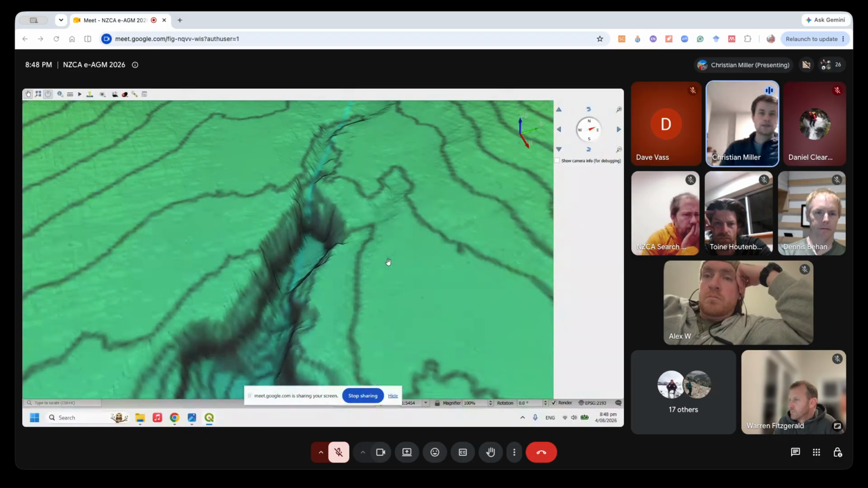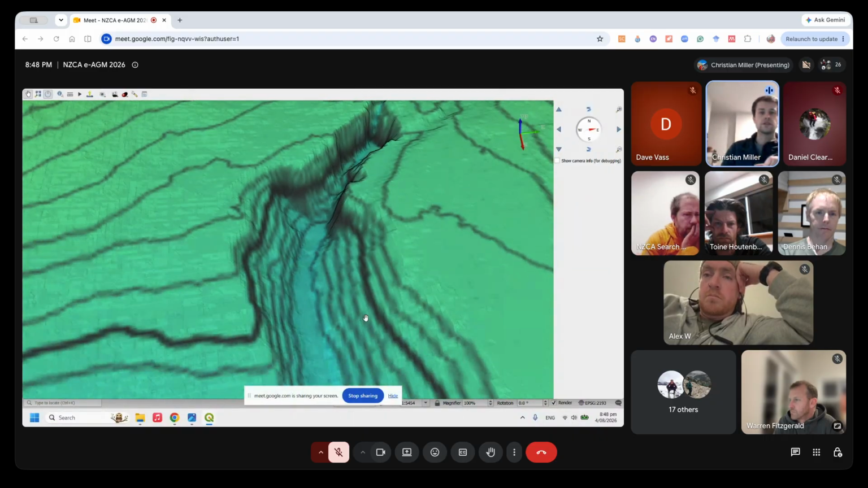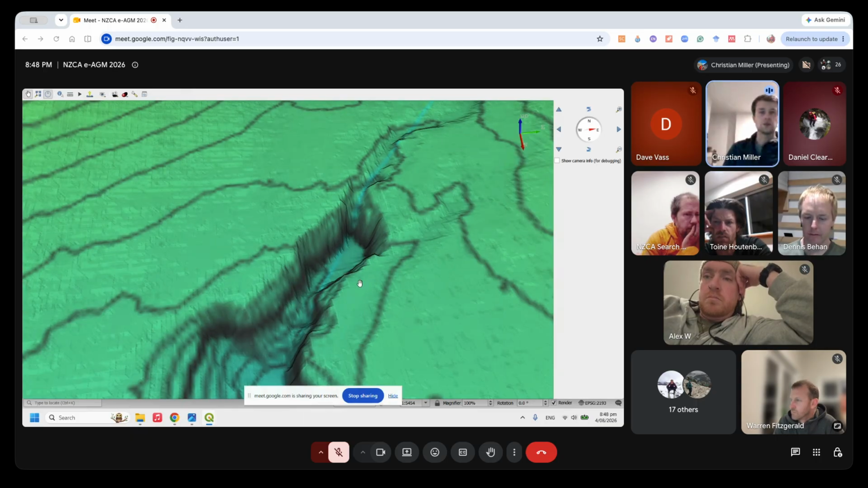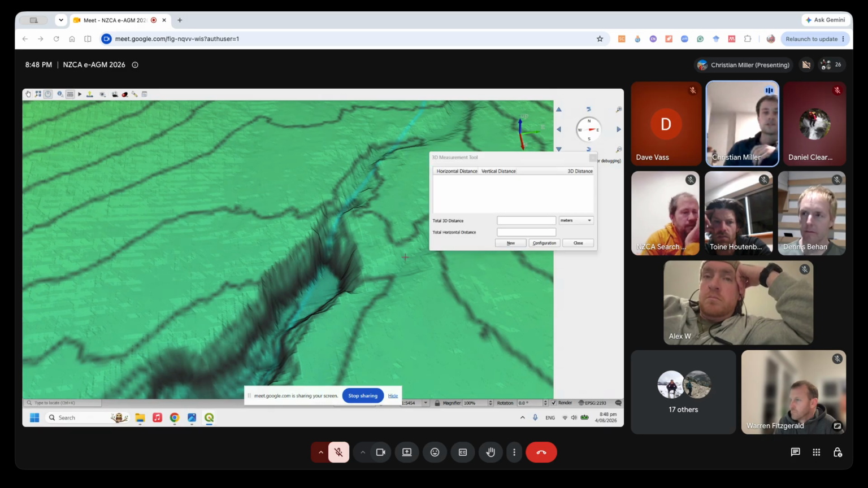One of the big benefits of using a GIS program is, well, first of all, there's a little bit more detail on here than there is on the website. I think the website has to simplify it a little bit so it doesn't crash when you try to rotate large areas. This will also crash, but at least you can set it to be a higher resolution. But the main thing is actually you can measure stuff. So you can measure the height of the pitch.